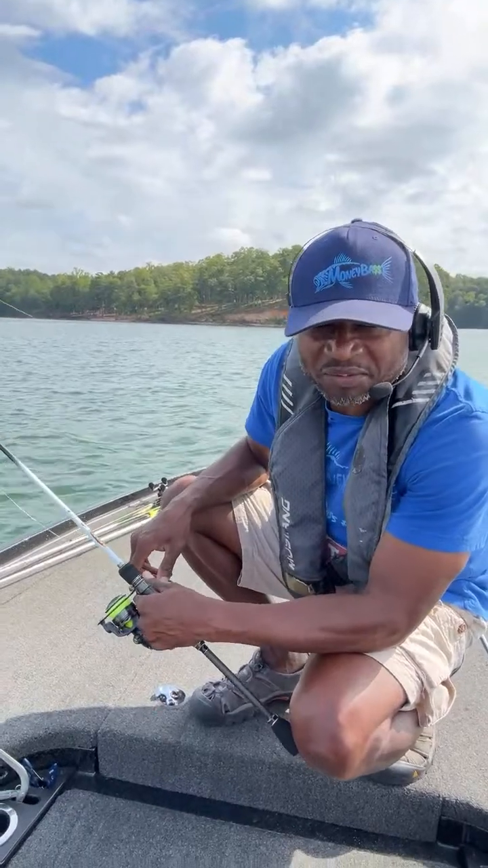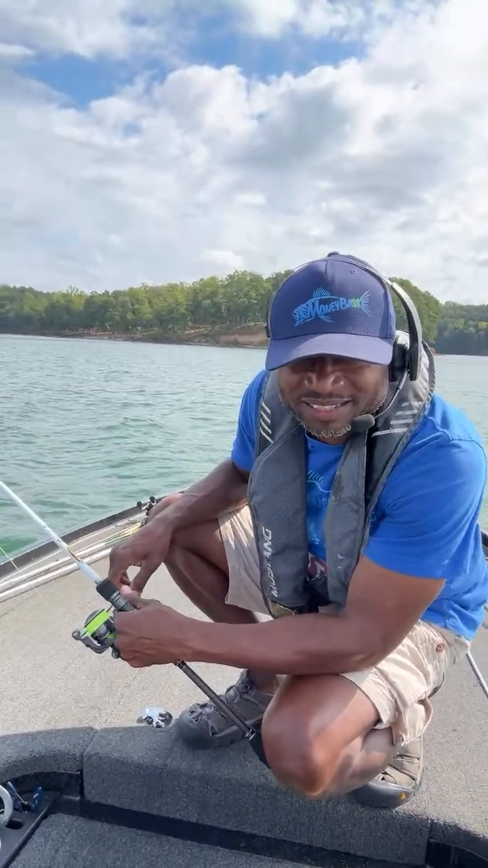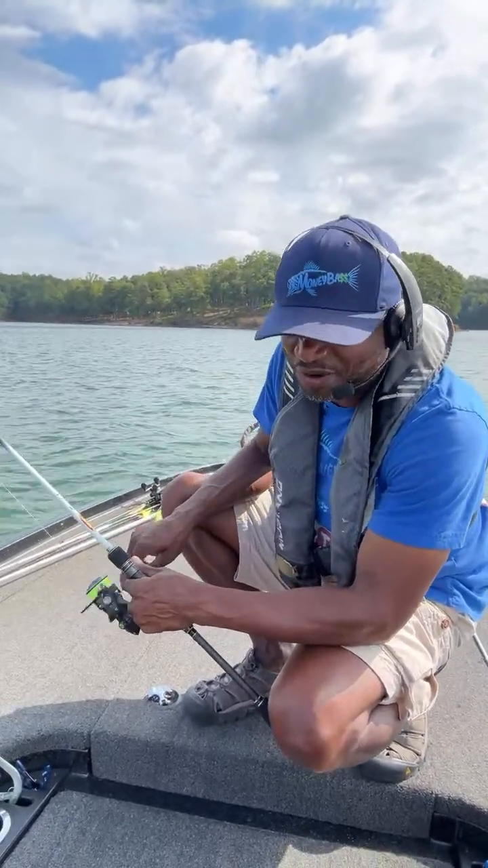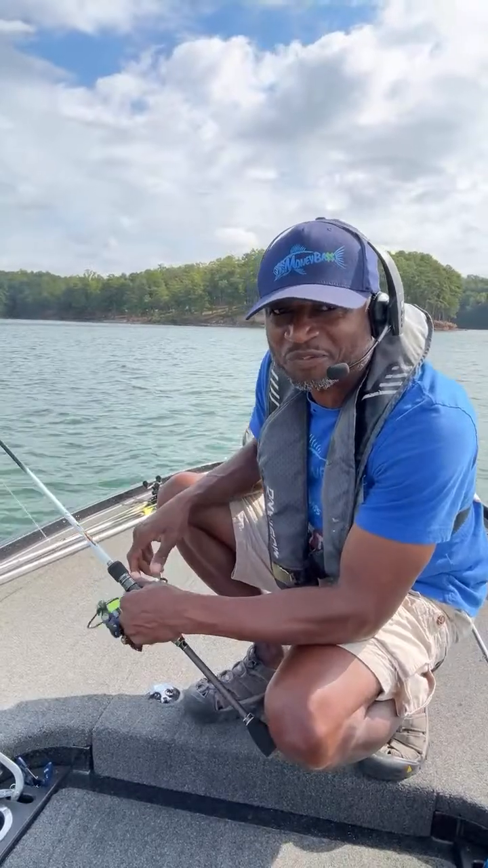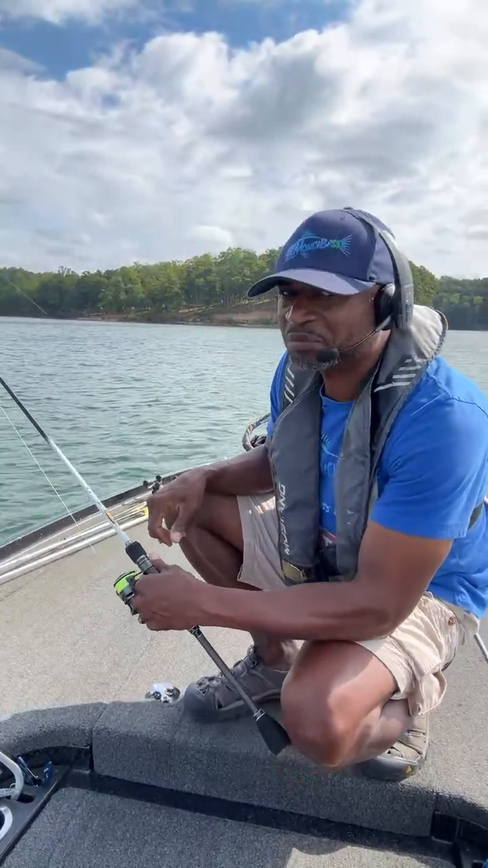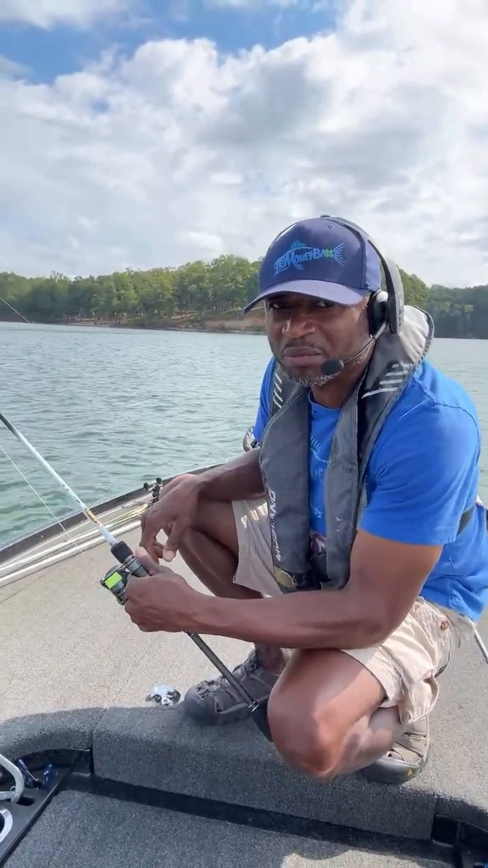Big Ivy Fishing says, catch a fish and you got 10 minutes to play with forward facing sonar. So I only have 10 minutes, Big Ivy. If I don't catch a fish in 10 minutes, I can't use my forward facing sonar anymore. Oh my goodness, you guys are being tough on me today. Let's see if we can make it happen.